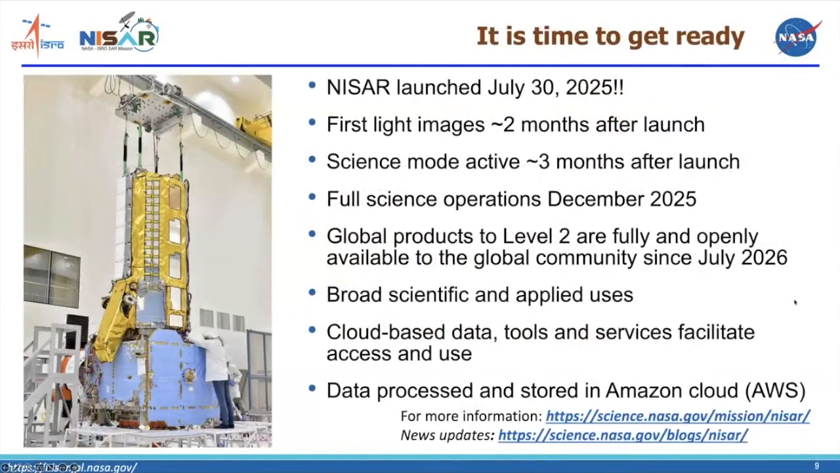And then there's NISAR. We all heard about that from Harish. It was launched just over a year ago, and they started full science operations in December 2025.